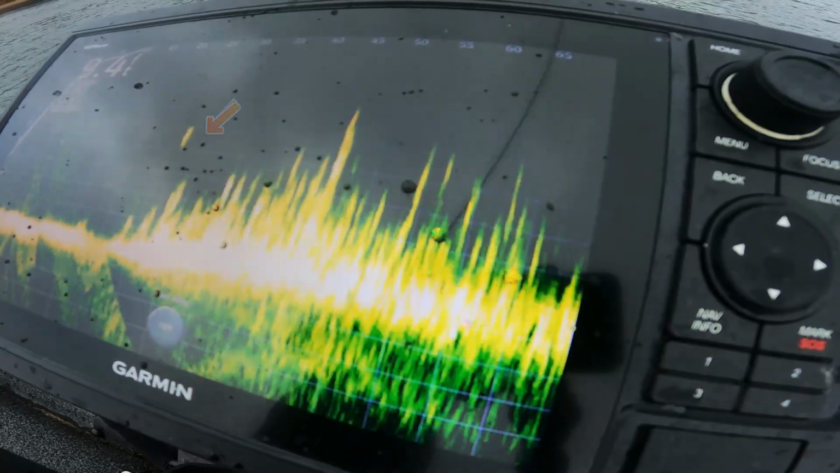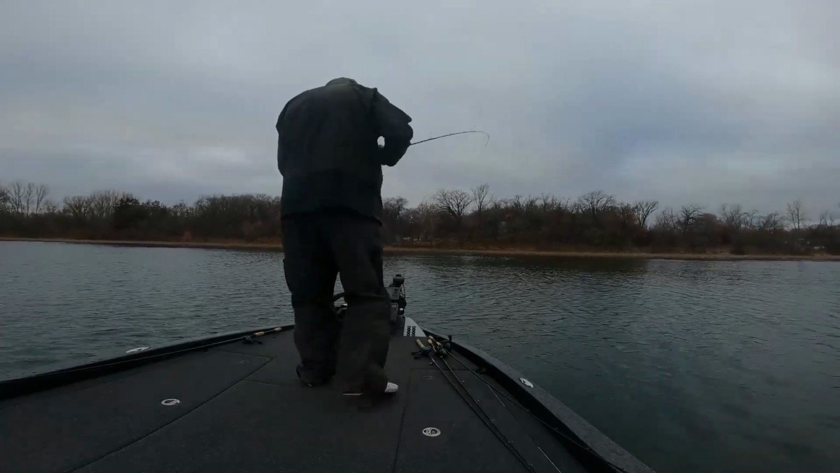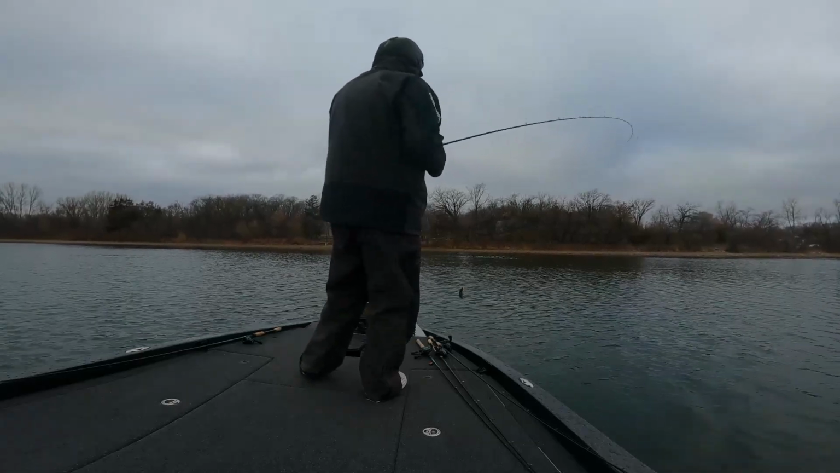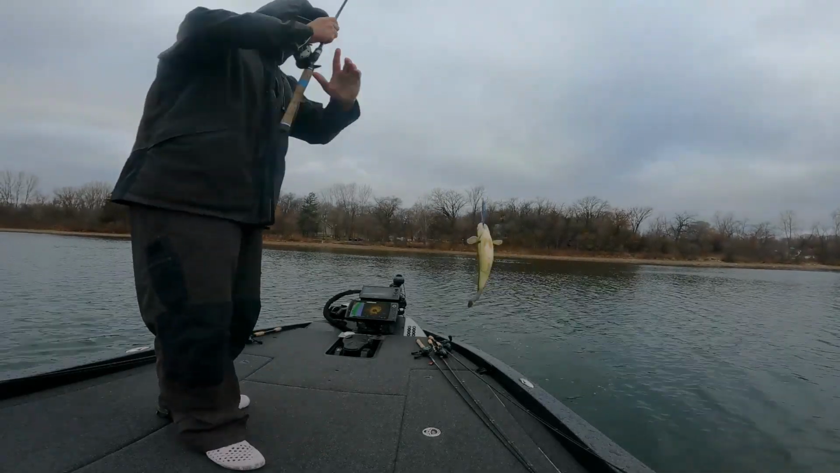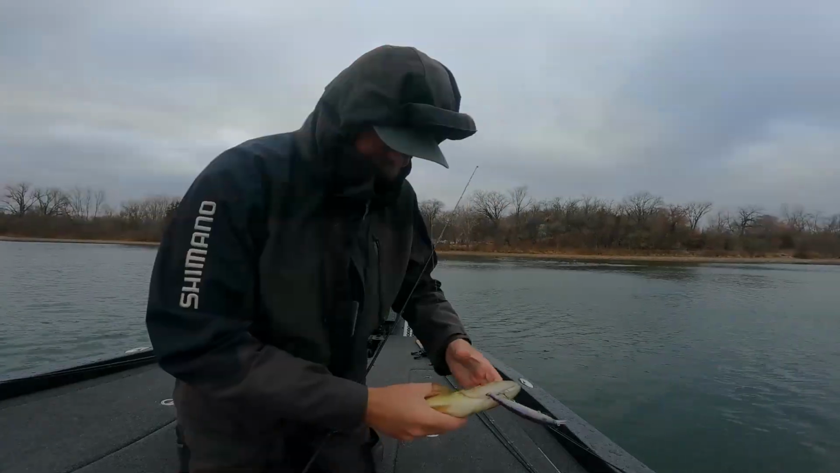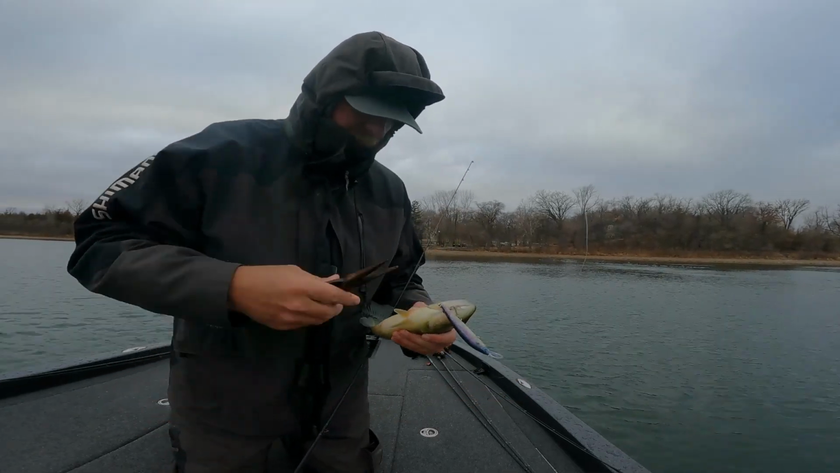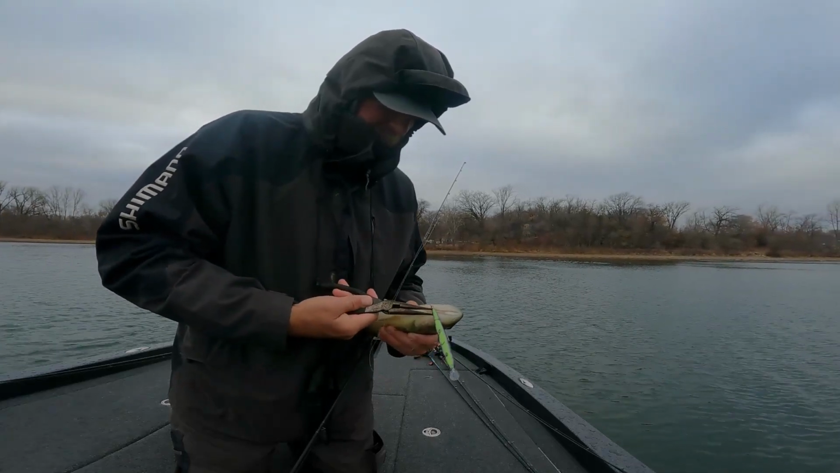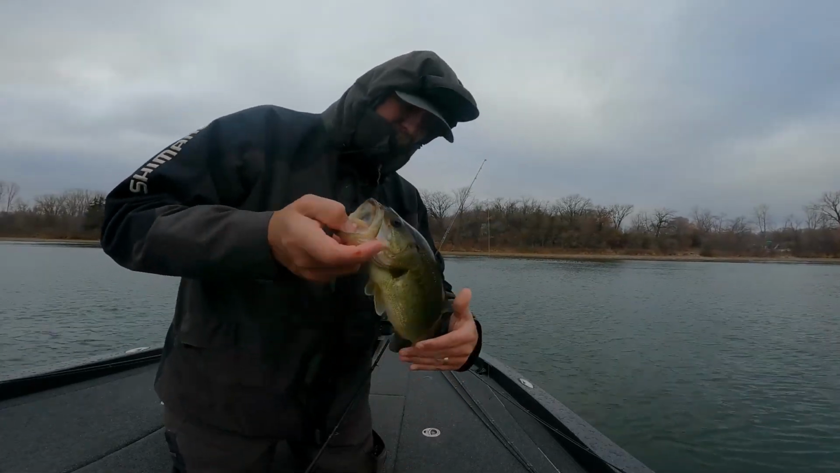Right on it. Got him. Bass, not a big one, but bass number 4. Keeper anyways. Not a giant. 13, 14 incher. Not as big as the one we just lost. We'll take him.